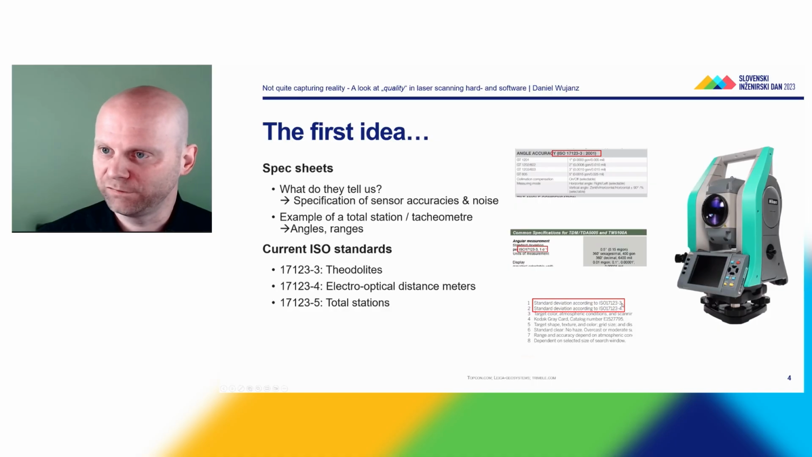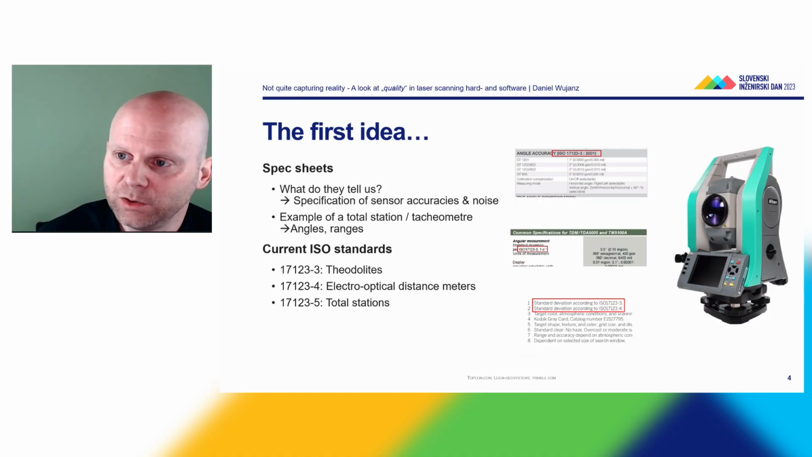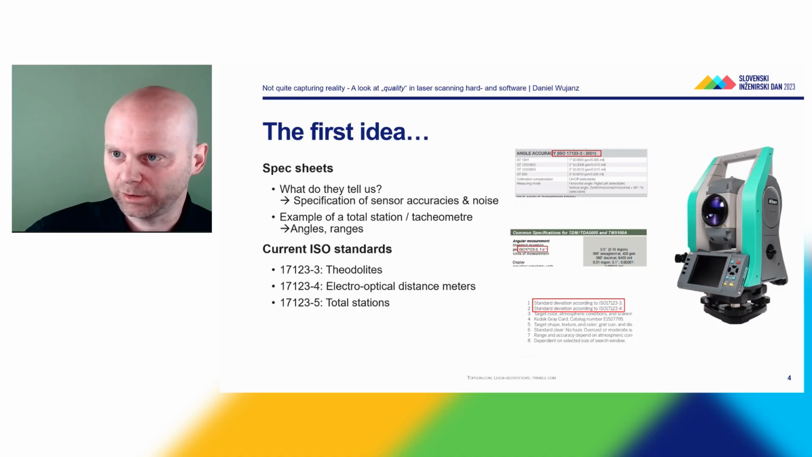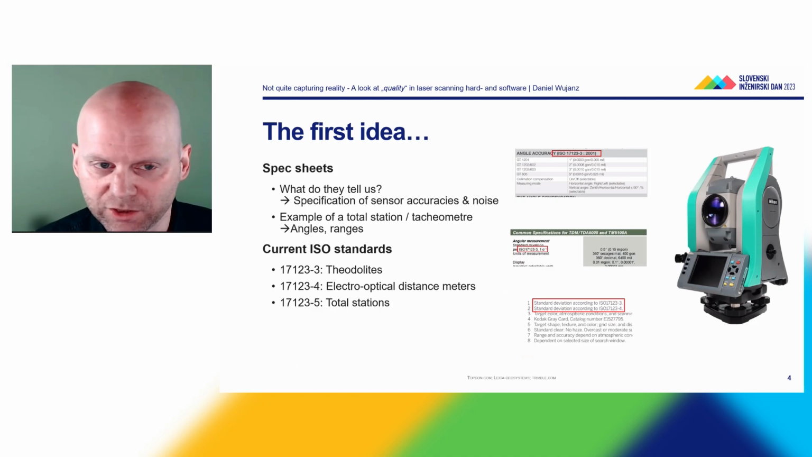So the good news is, if you had used a total station in these measurements, you could tell, look, I'm using this instrument and the accuracies are reported according to these standards. The standard ISO 17123 and its different parts regulate the accuracy measures that can be found in these spec sheets.